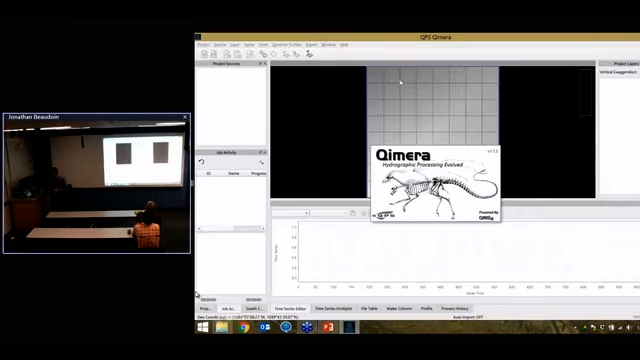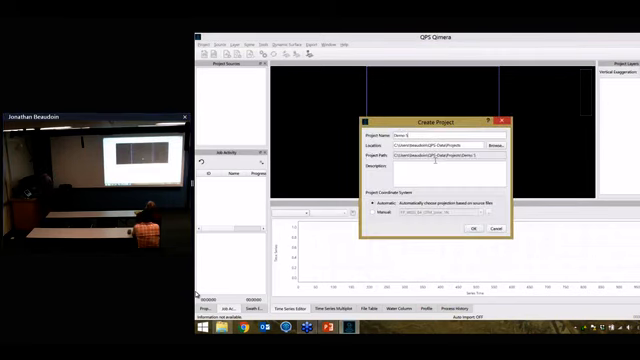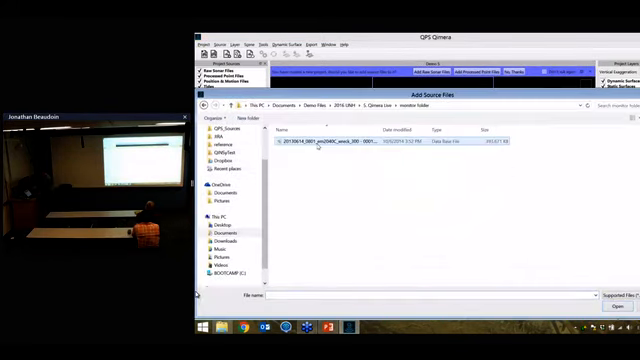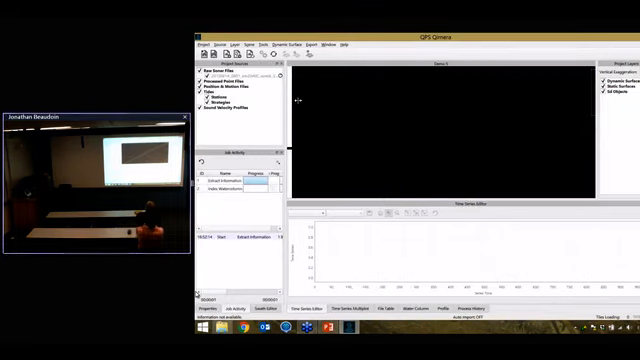And I'll cook up a little scenario where I add a file to a project and I point it to a directory. So there's one file in there, and that'll come in.